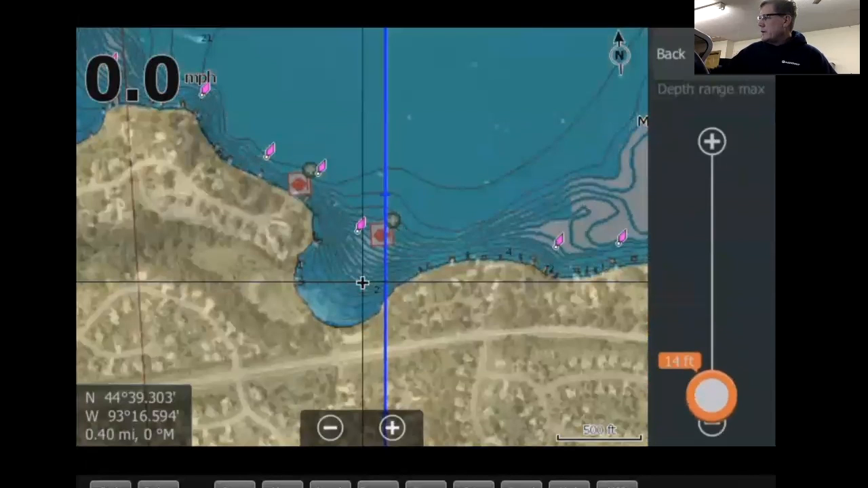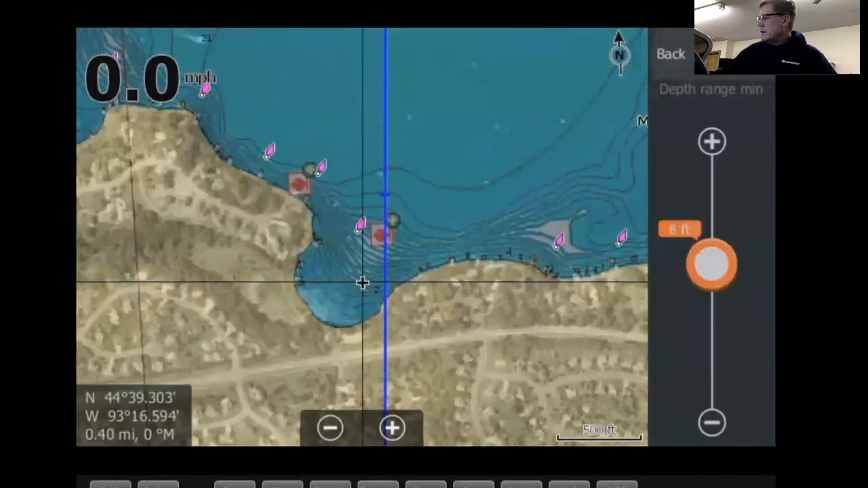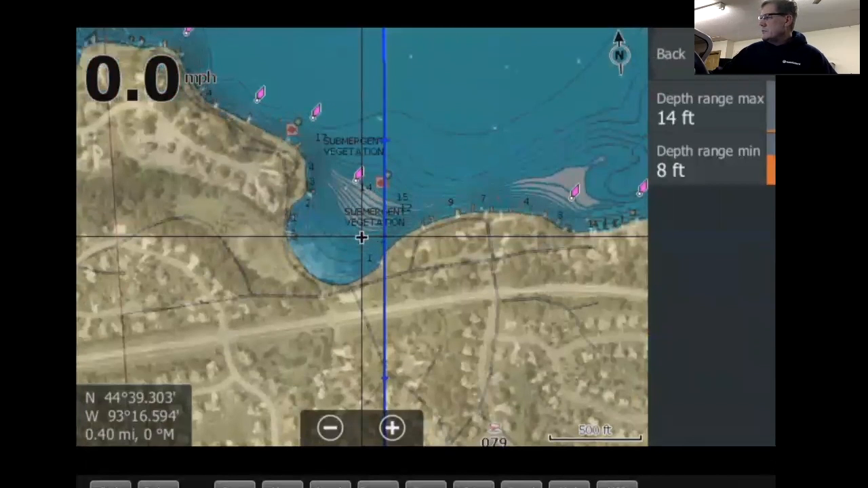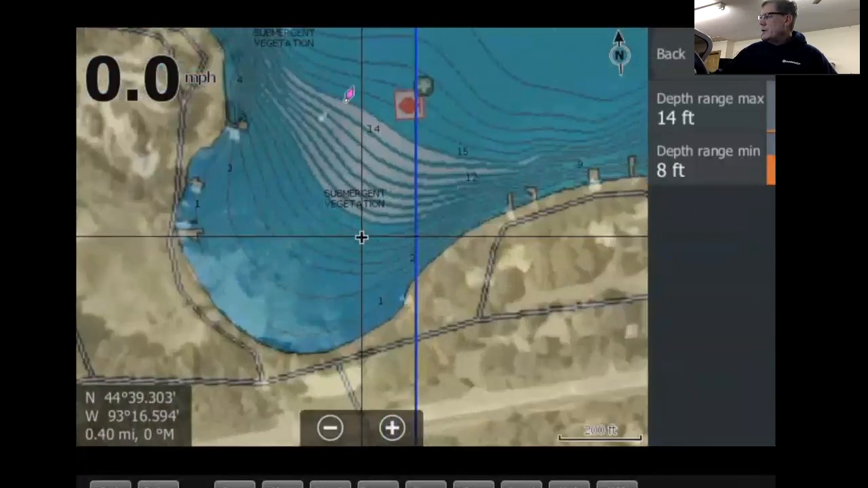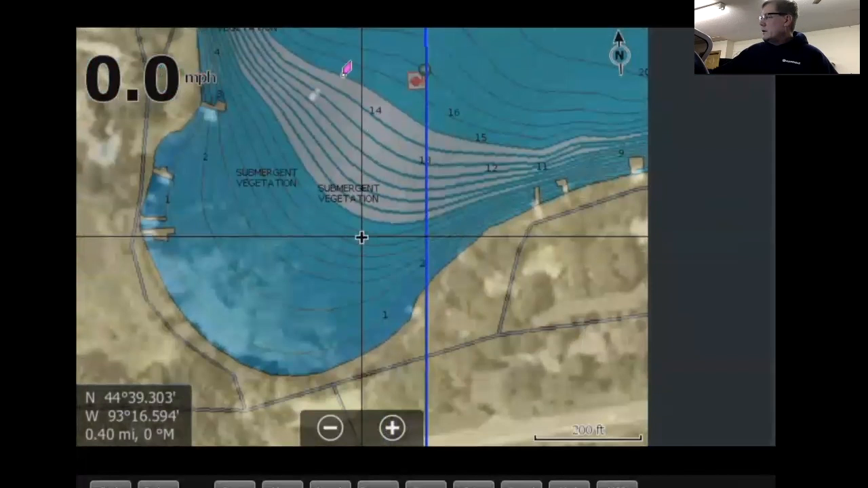So we're going to do that. Back 6 feet. Tap on that. Back, and you can zoom in here. You can see that contrasting color there. That's the depth highlighting. So it's 8 to 14 feet. So if you're a troller or something like that, it's a pretty good setting.